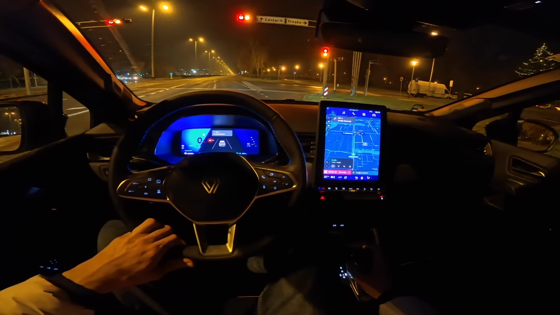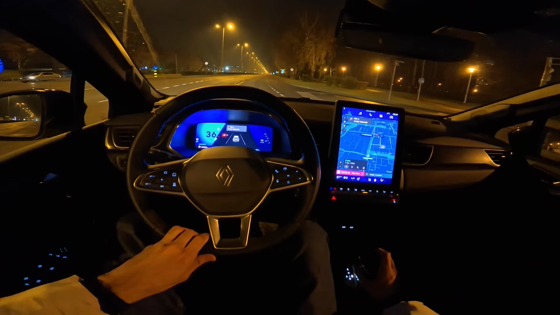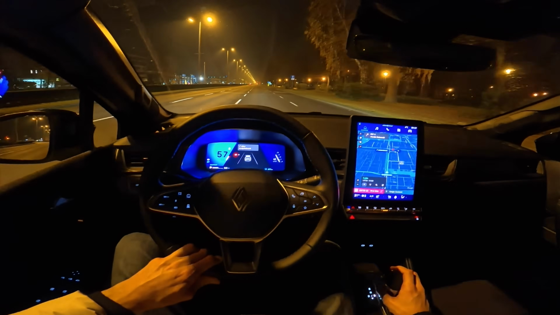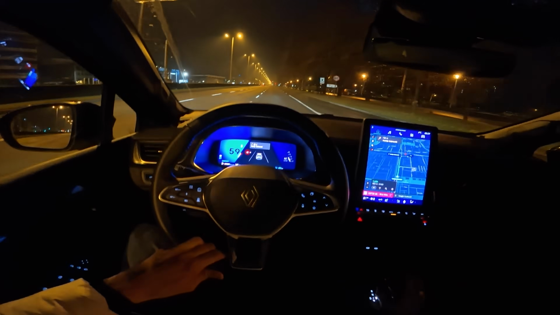Time to wrap it up. We're getting close to the parking garage. The Symbioz looks great. This is the most expensive trim. You can get it, of course, cheaper, with this full hybrid system. I would say give it a try. Go for a test drive.